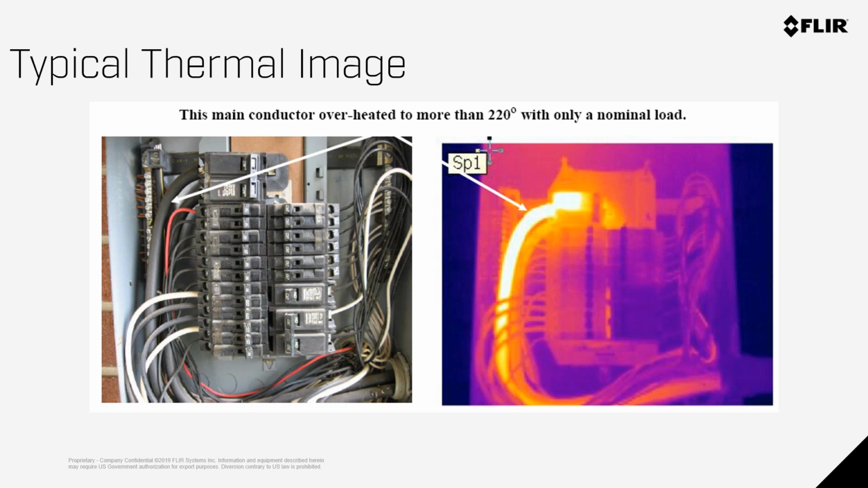And the payback here is if someone added the normal load to this situation, that temperature that was at 220 could easily skyrocket to well over 1,000 degrees. And if it goes to that point, that's when you have an explosion, you have a shutdown, and you have stop production, and you are now dealing with a situation that you didn't have to.